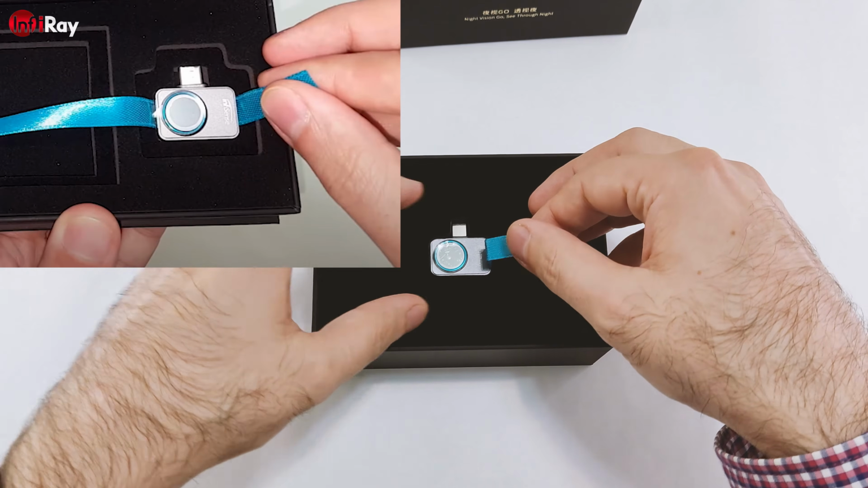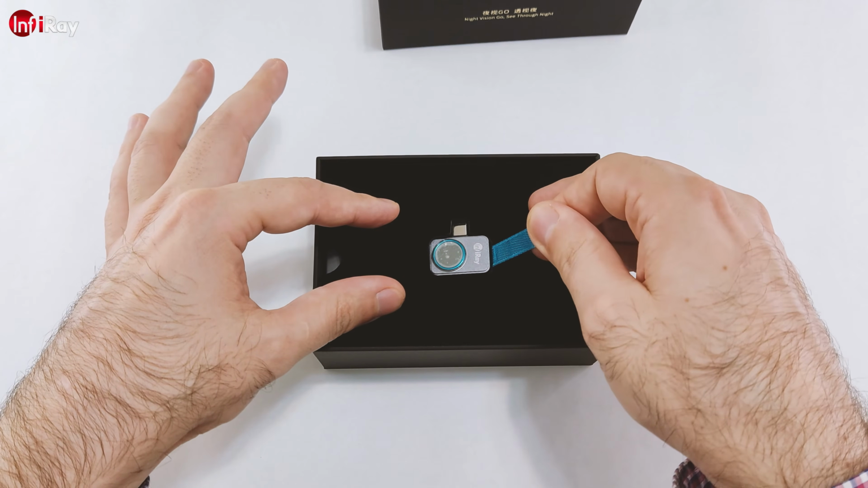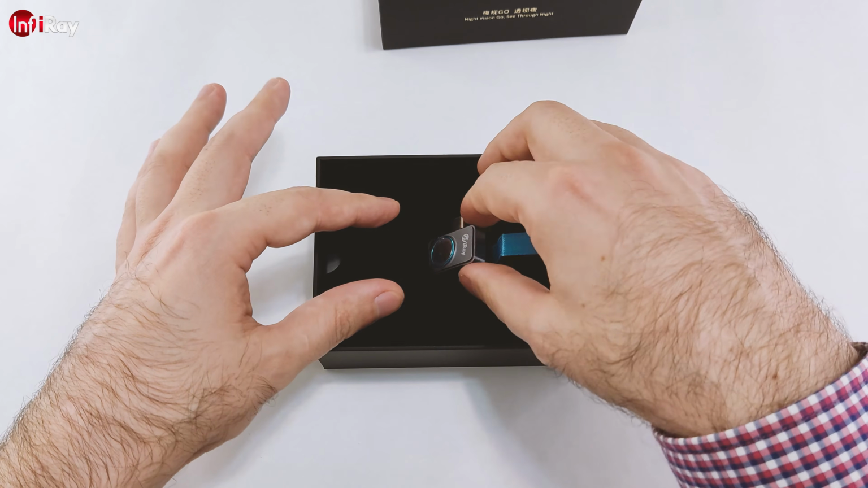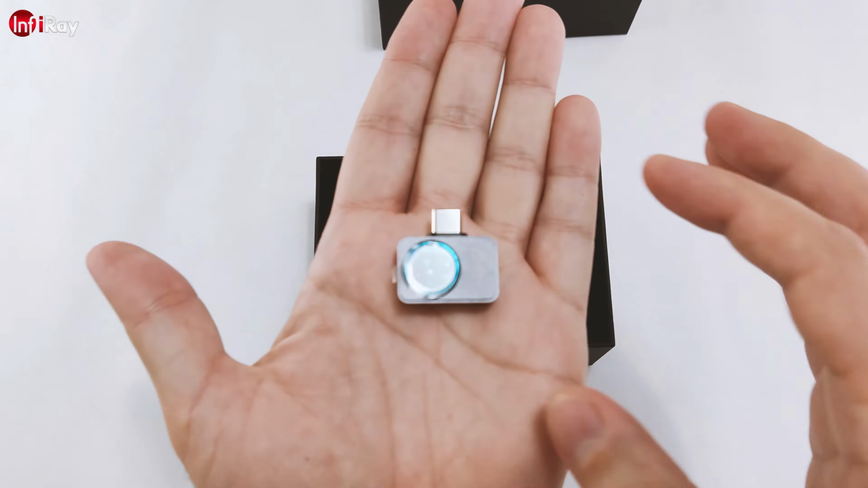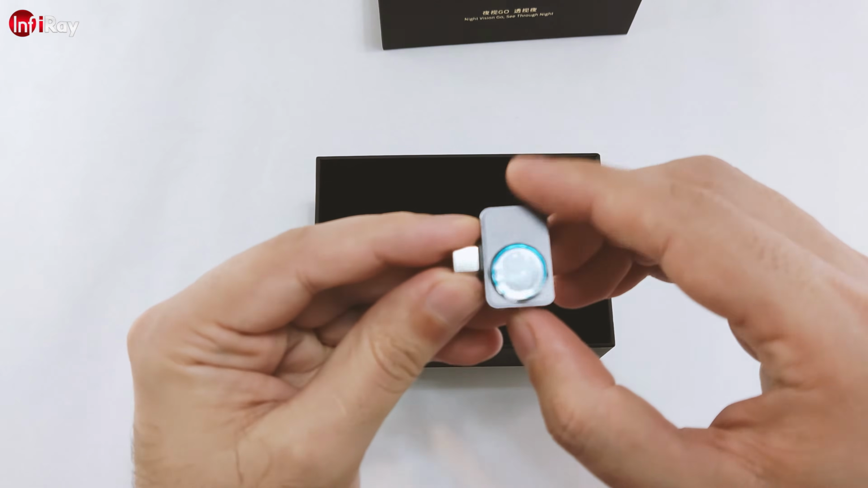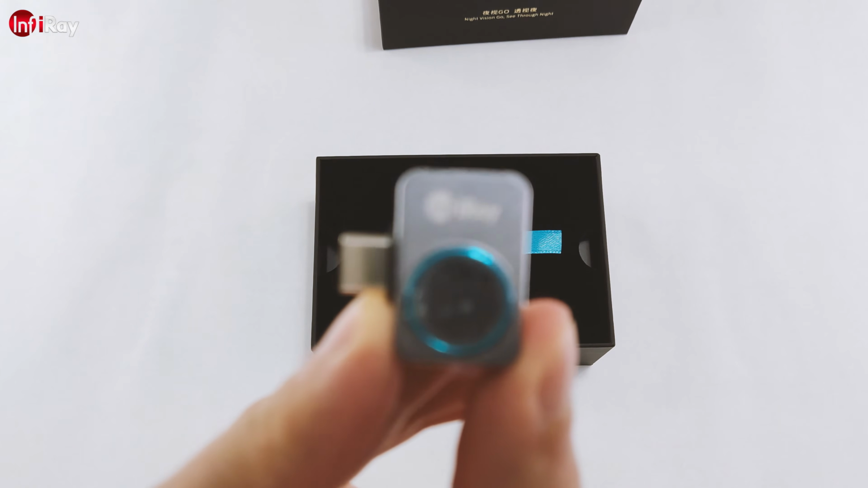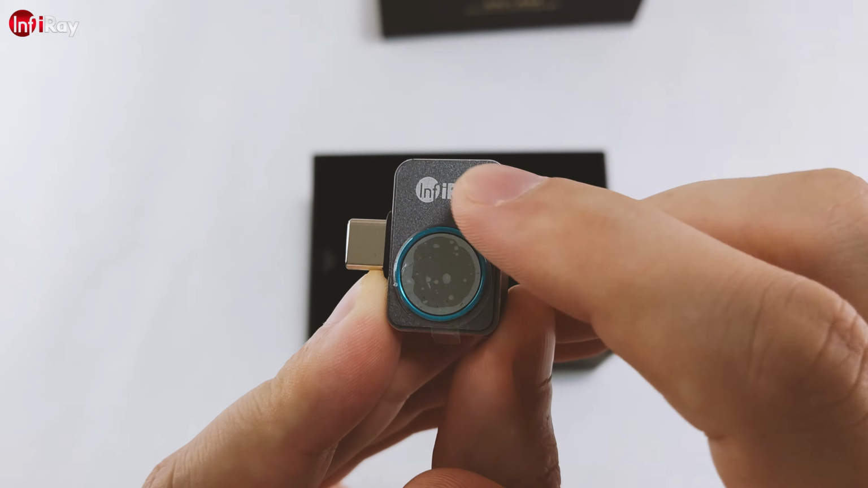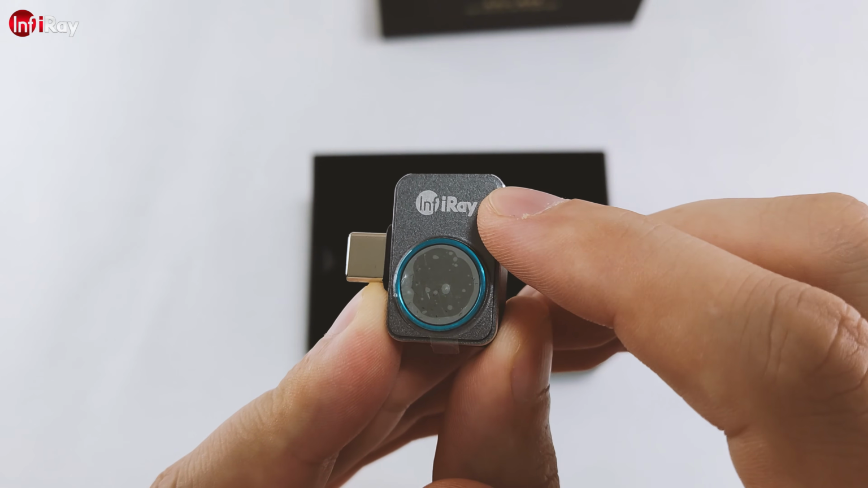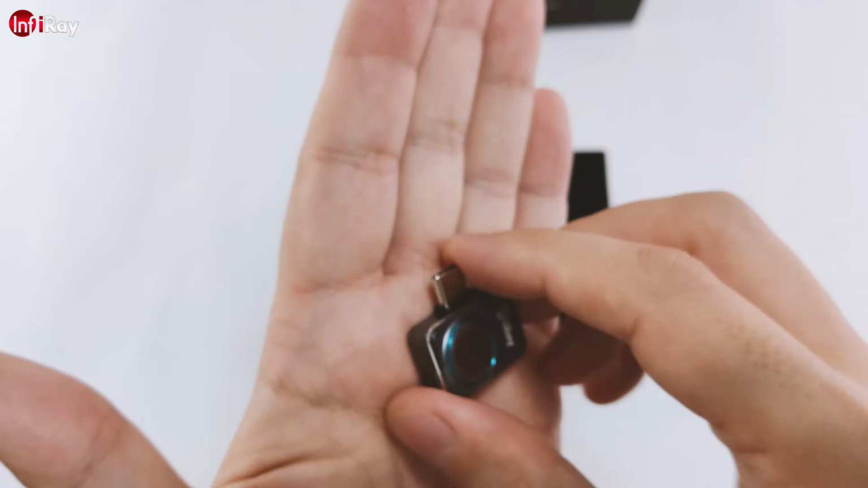Because the camera itself is so small, you need this string built in to pull the camera out, and then the whole unit is out of the box. It's extremely small. Now it has an InfiRay logo instead of the InfiSense logo. This can make you see that this is the newer batch, the newer model.